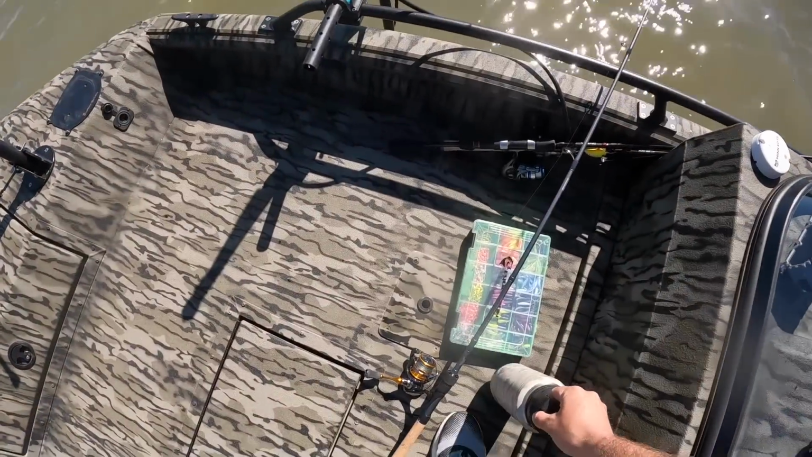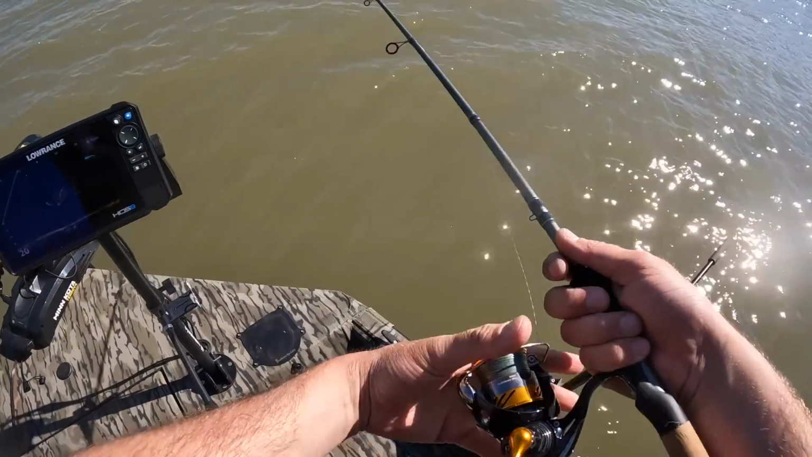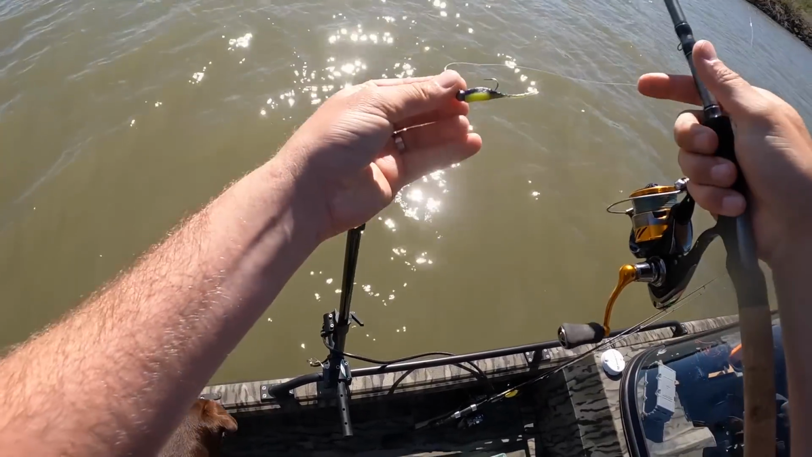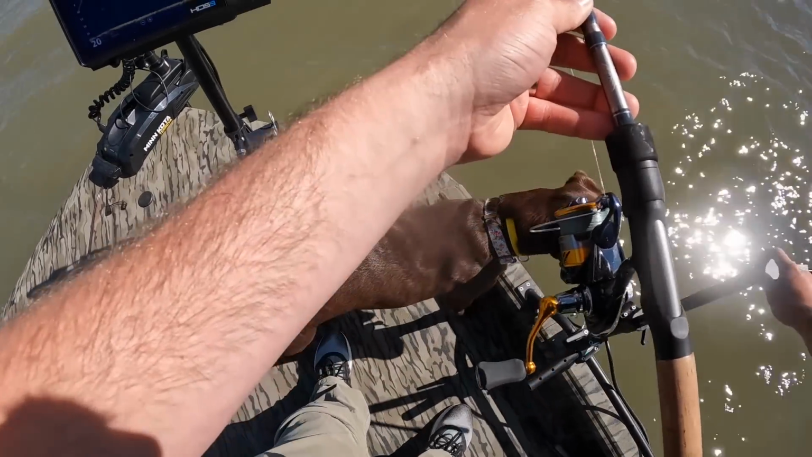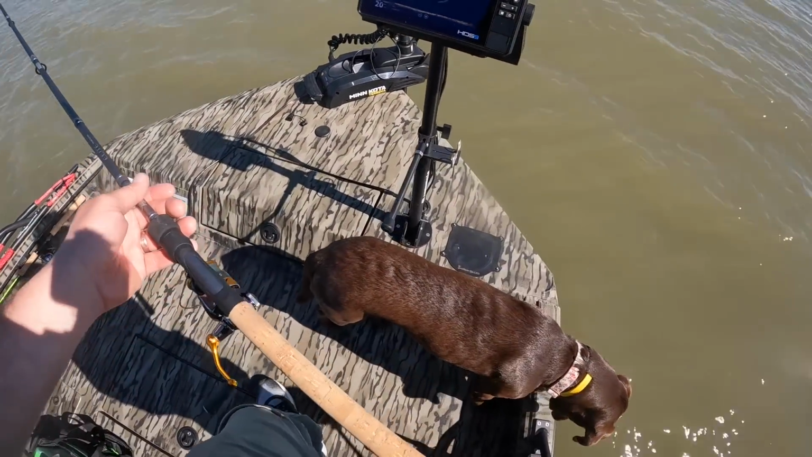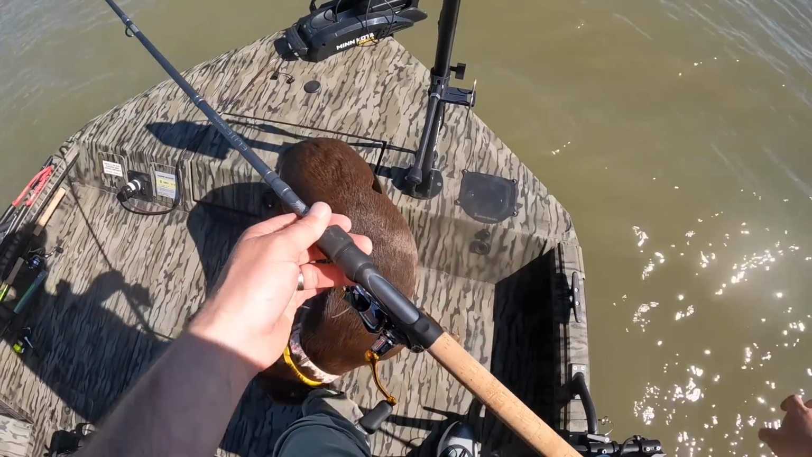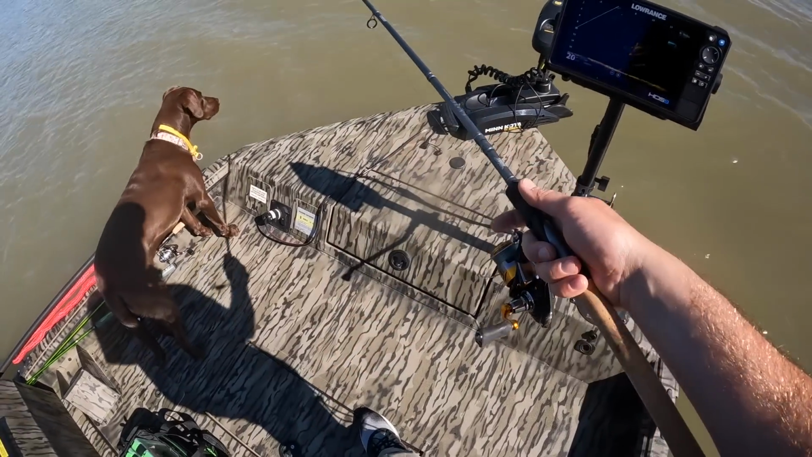It's interesting though. I wasn't getting bites on the orange and chartreuse, and I was about to leave, and I was like, yeah, you know what, there's a good mark down there. Let's just toss this Junebug and chartreuse down there. I wasn't really even thinking I was gonna catch it. I was seriously like, let's just give it one go, see if we can catch something. There we go. What do you know, there's fish right back up on this brush pile.